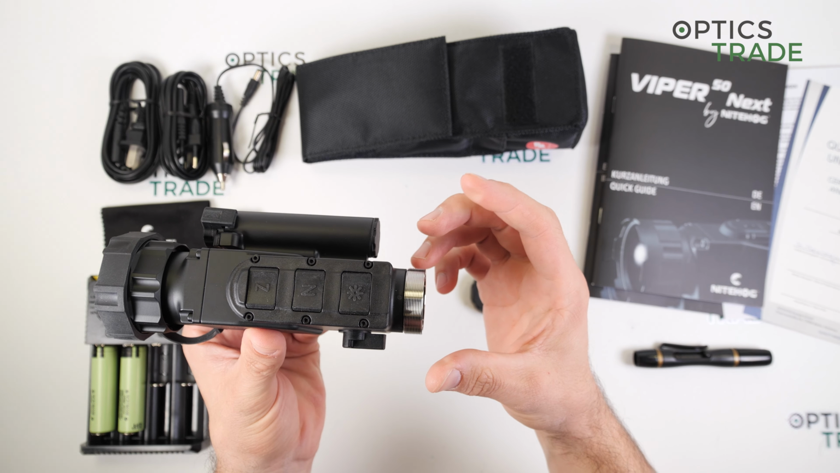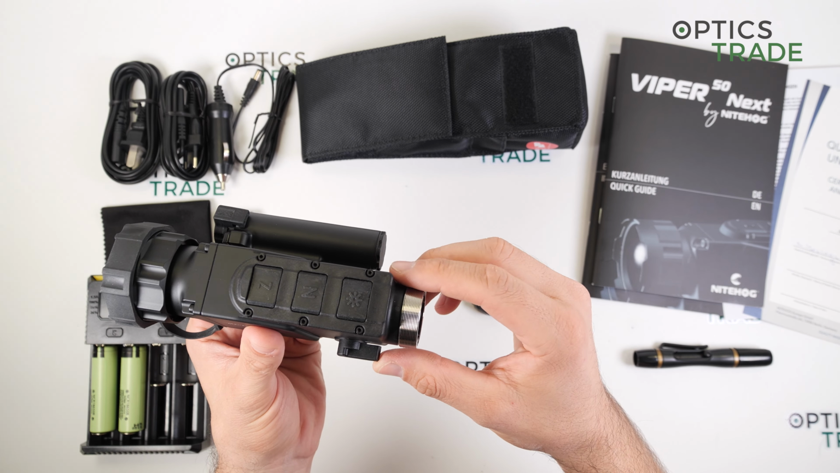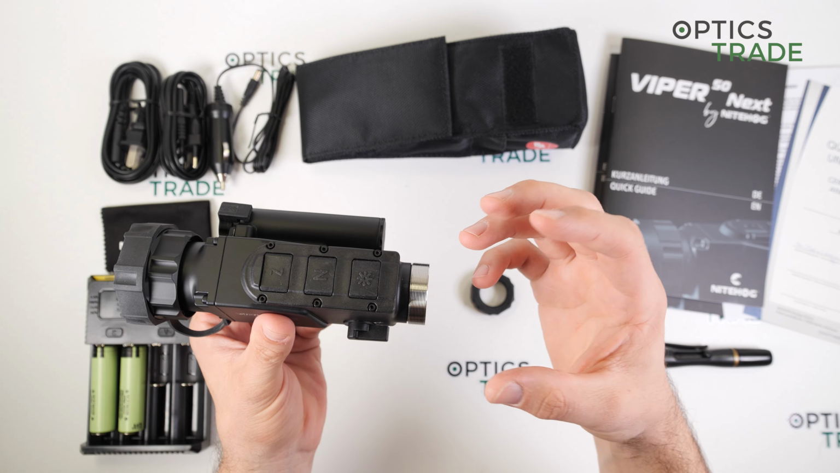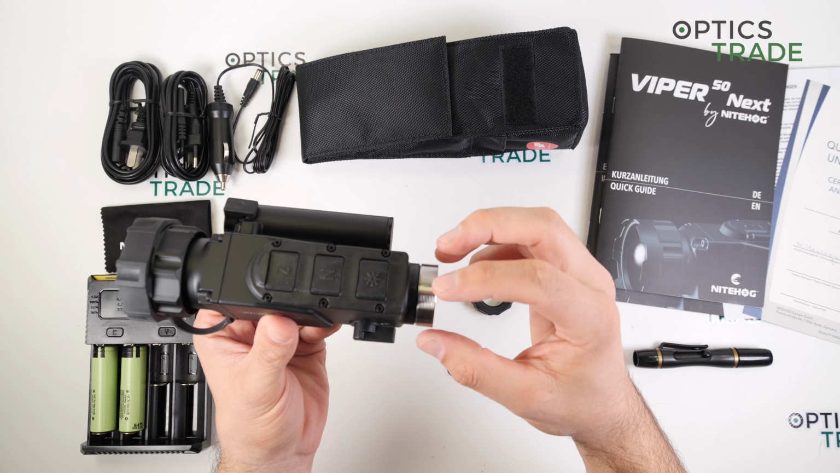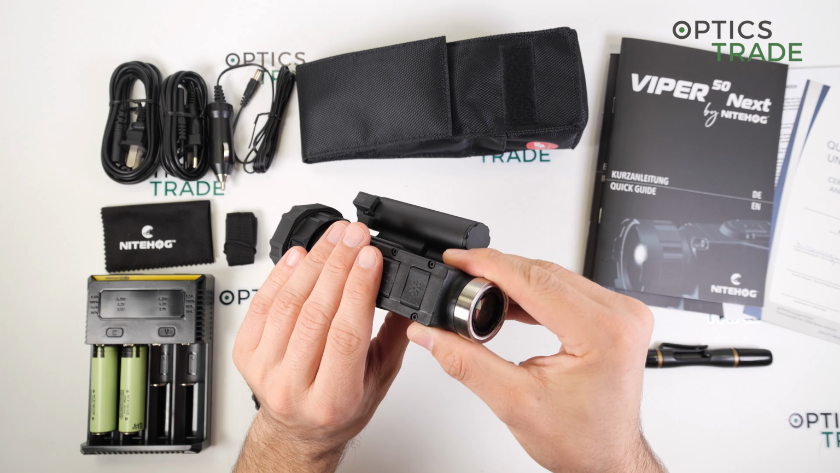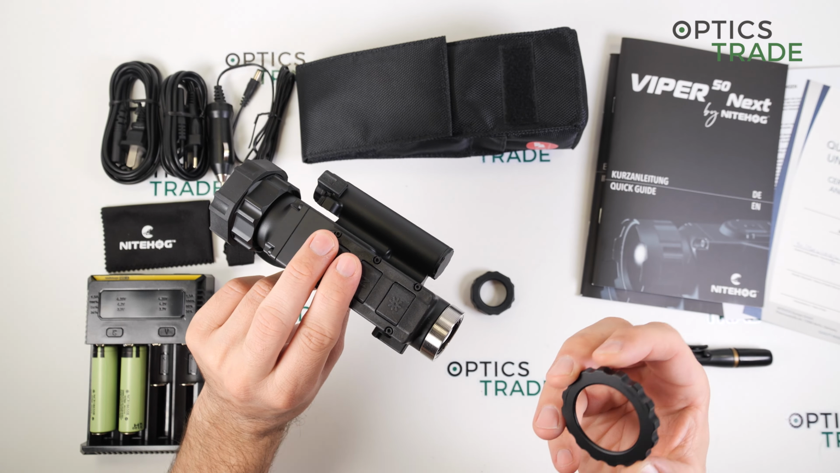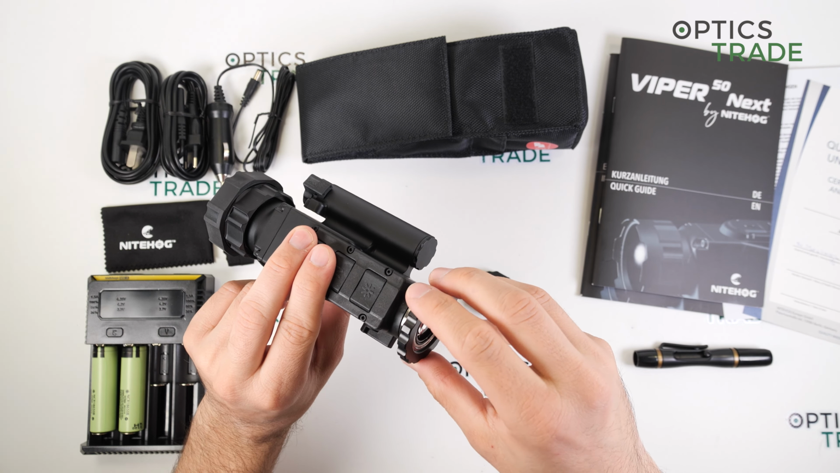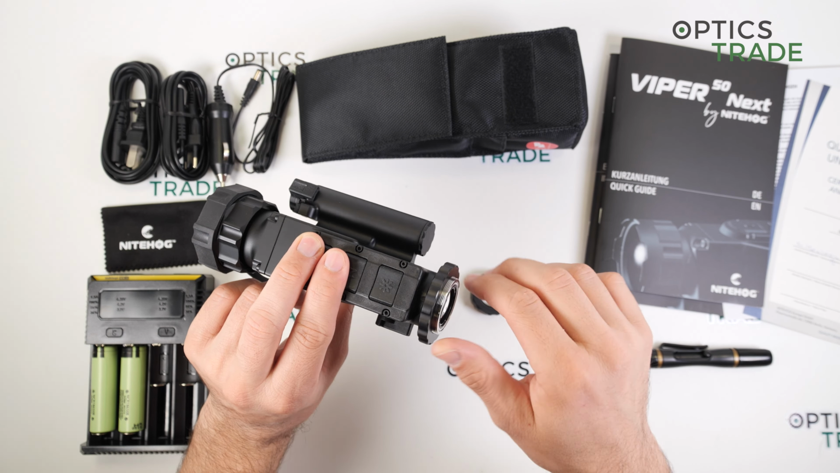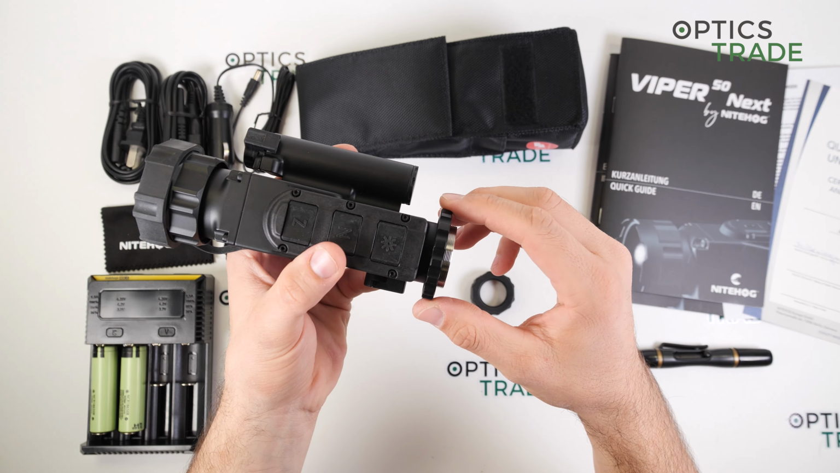So it is the Guide standard, but I think it would be much easier if they would go directly to M52 by 0.75, which is the most used thread on night vision or thermal devices. The scope or the thermal device comes with this small part here, which can then be threaded on.